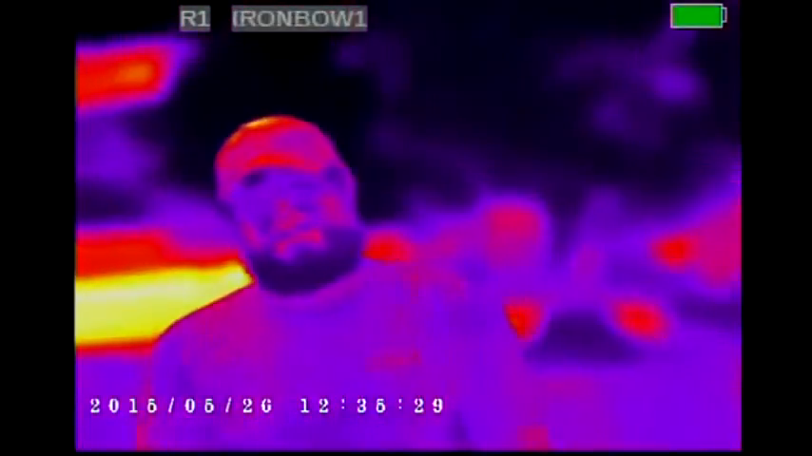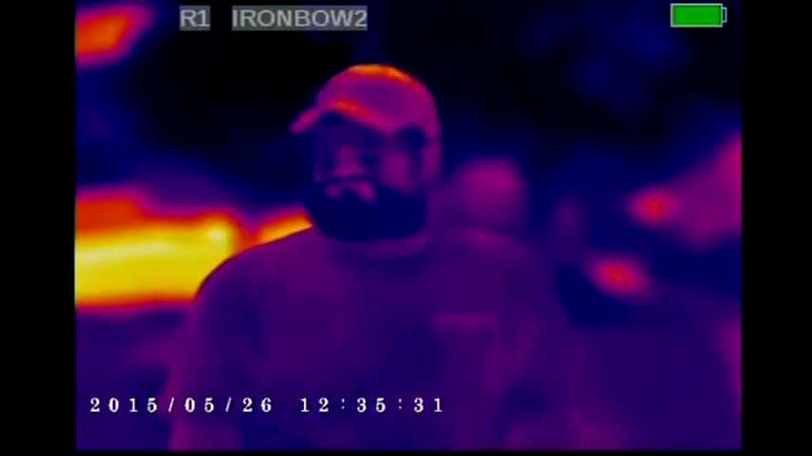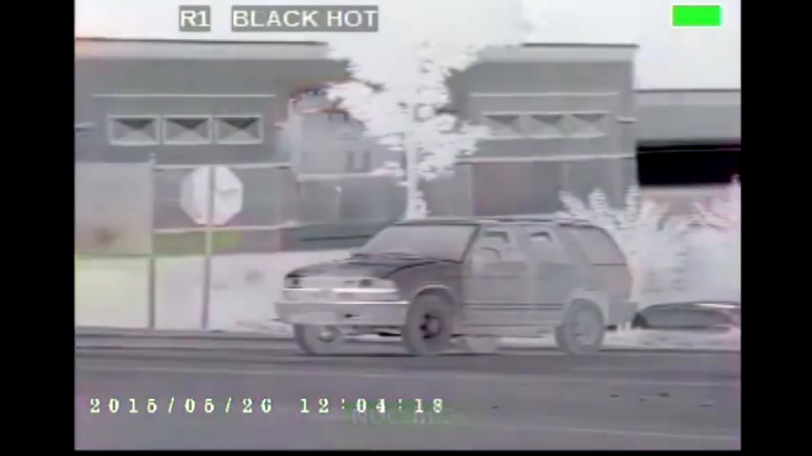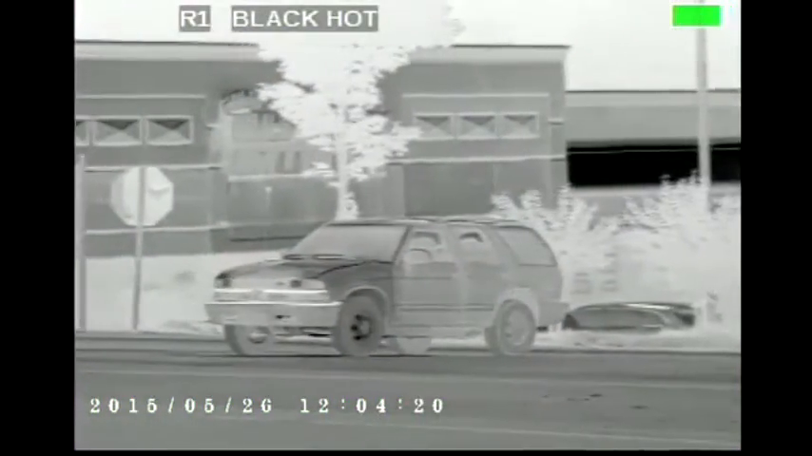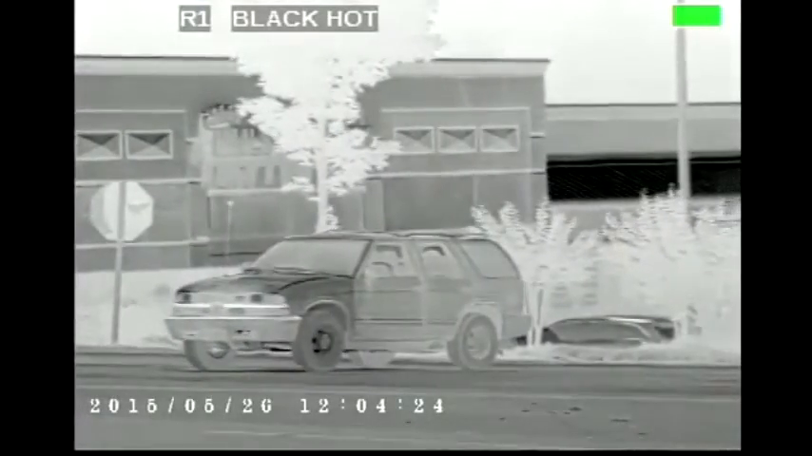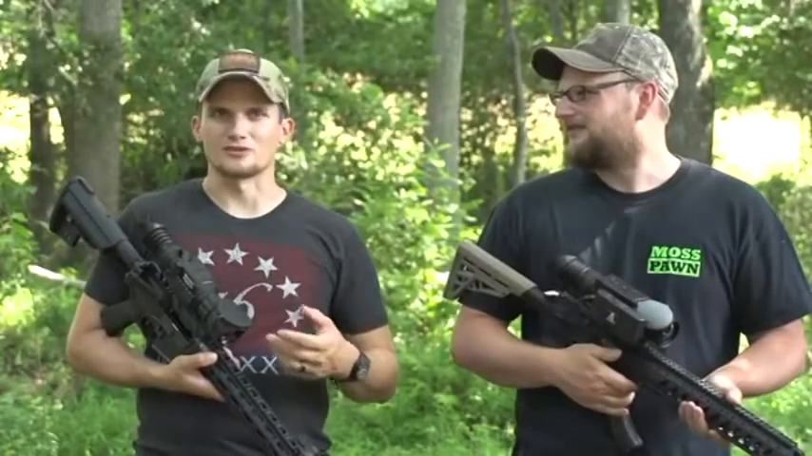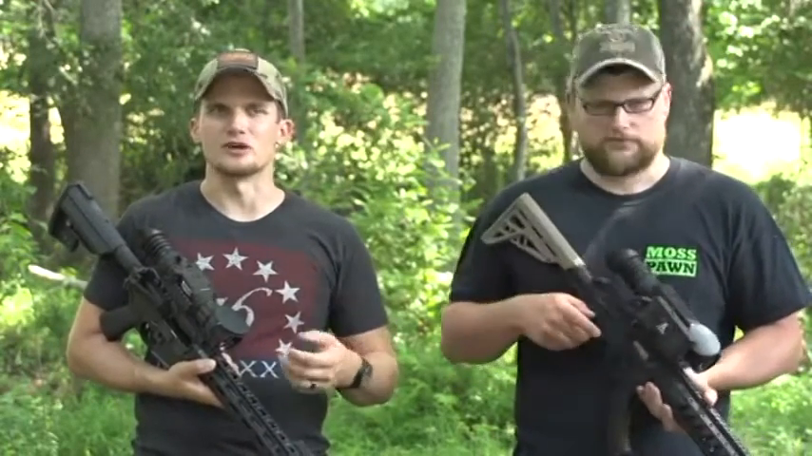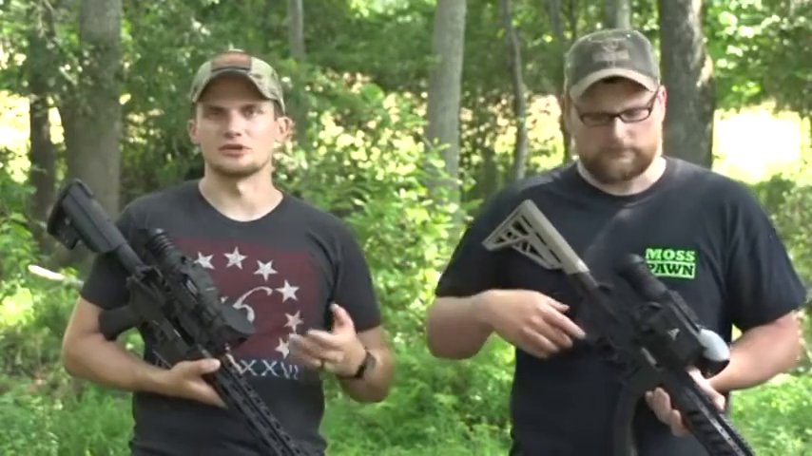Like Chad said, these things will pick up heat signatures out to 1,000 yards. So quickly, thermals, here are some uses I've come up with. Search and rescue: you're in a helicopter, looking around, trying to find a stranded motorist or a stranded hiker, bam, thermal down, there they are. They can't hide from a thermal. You can't hide heat. Military and law enforcement use thermals quite often, thermal imaging, night vision, and combat use. Those are common things.